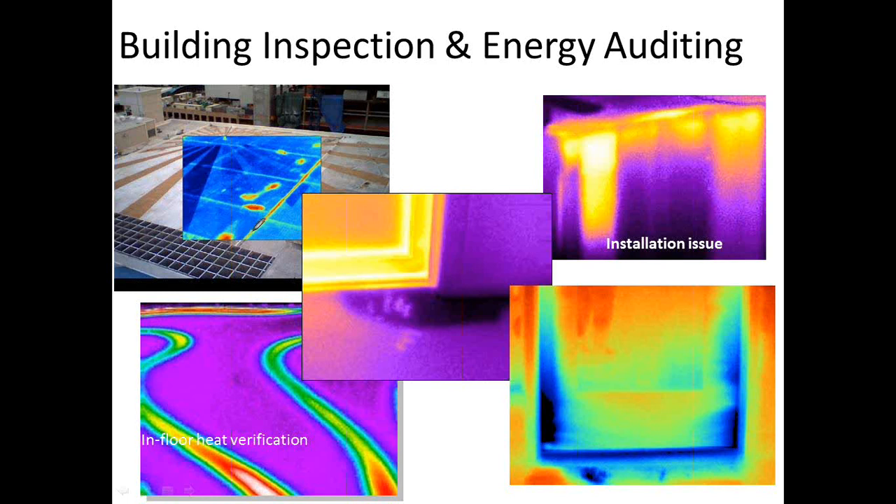Once it was in the shade, the energy that was in the roof structure is emitted to the sky. Those areas where there's moisture have thermal capacitance, so that warm water that's underneath the membrane is now showing up as warm spots.